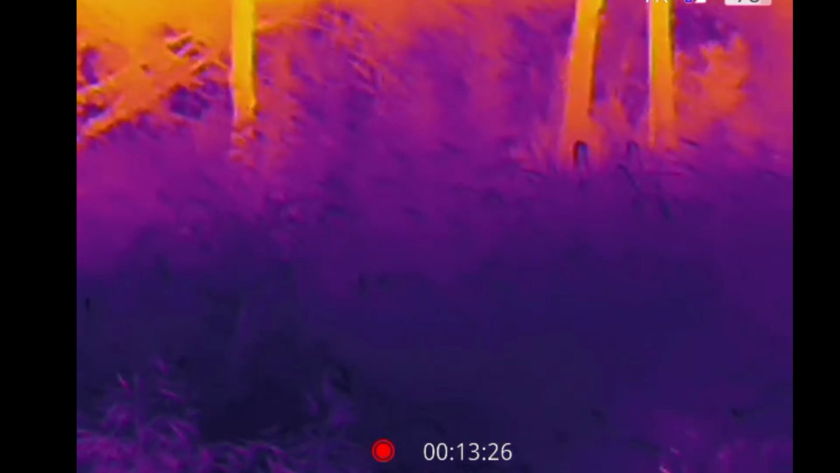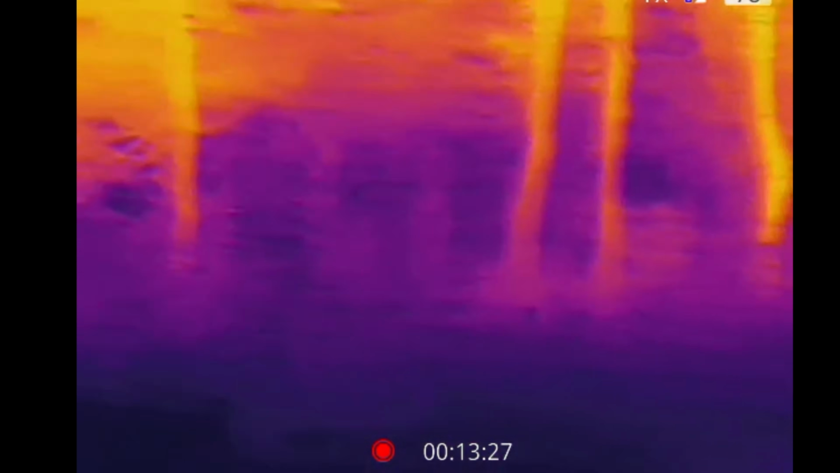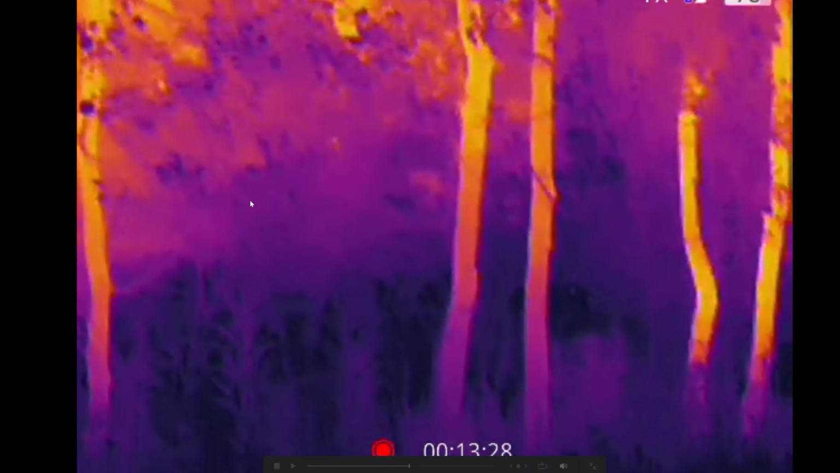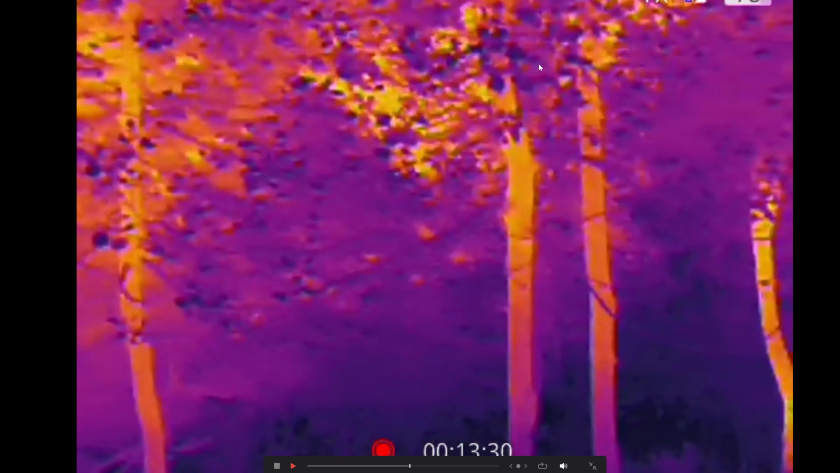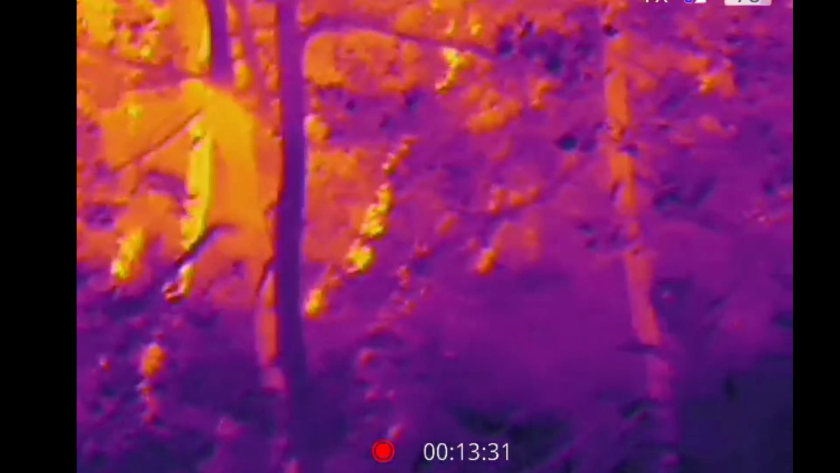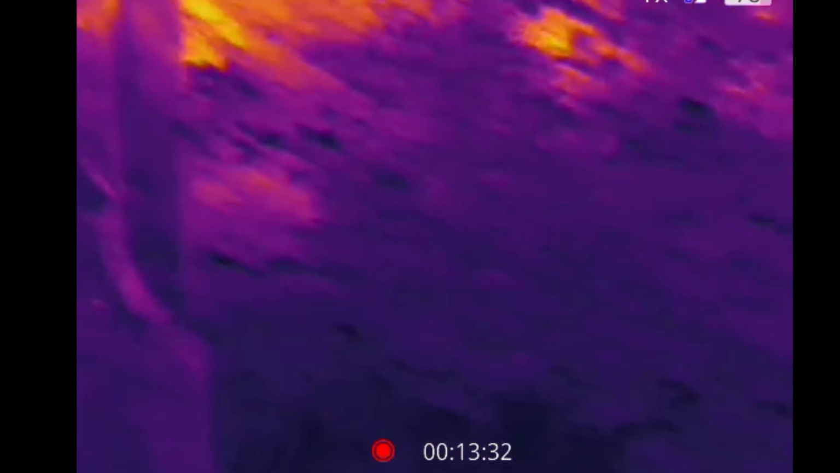I don't know if it's anything, but it's very, very interesting. It's going to be up here in this tree in a second. Watch these trees right up here. I believe that's what I was looking at earlier. No, it's this tree right here. What is this? Is this something up in this tree? Just looking at this scares the crap out of me. Is this something in this tree?